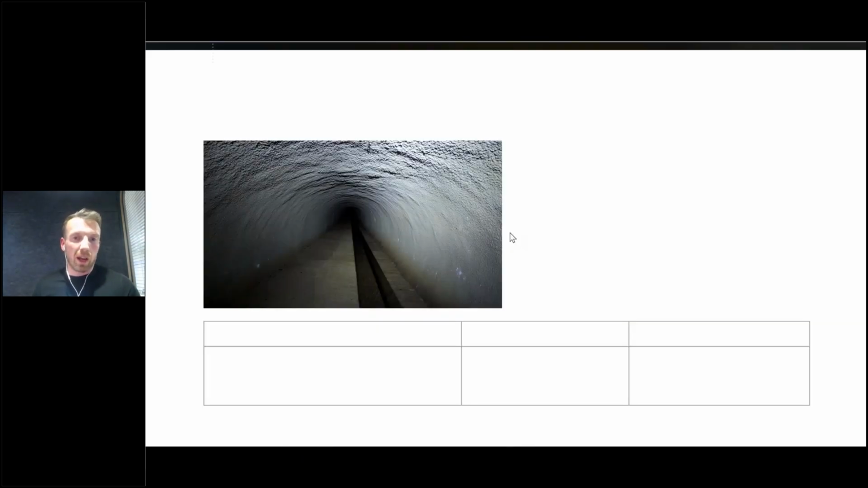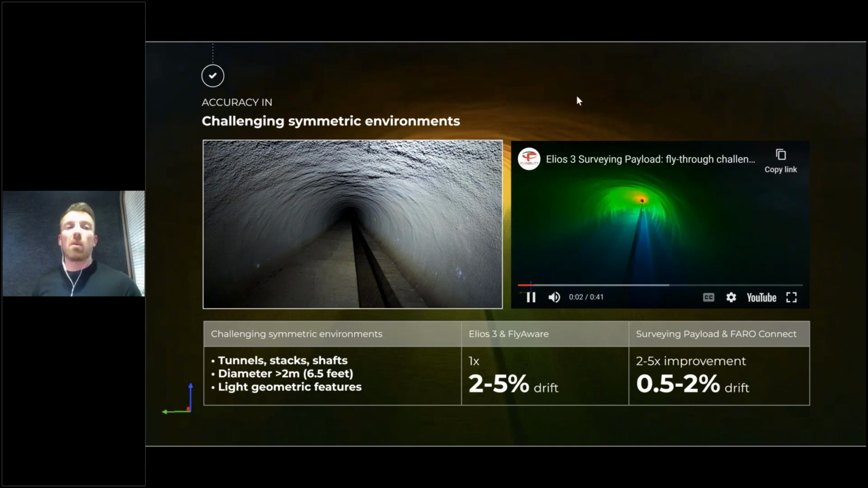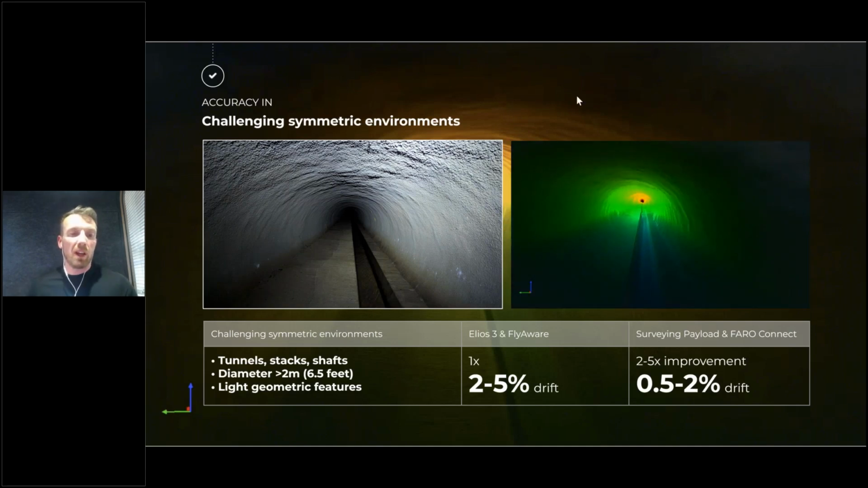Slide. Next, we start to test a little bit more in the challenging types of environments. So still tunnels and shafts with light geometric features. In this case, as you see, it's another tunnel section that we flew. However, it just has a slight concrete, shotcrete finish inside with a smooth concrete surface and path and drainage network. This again is 2 meters in size.